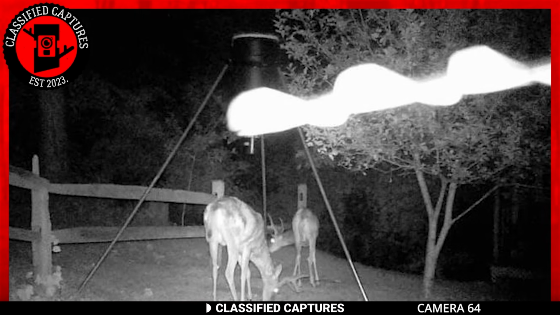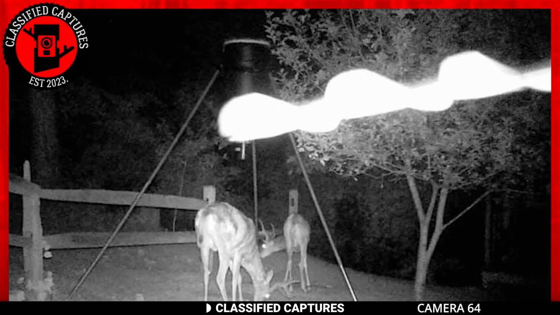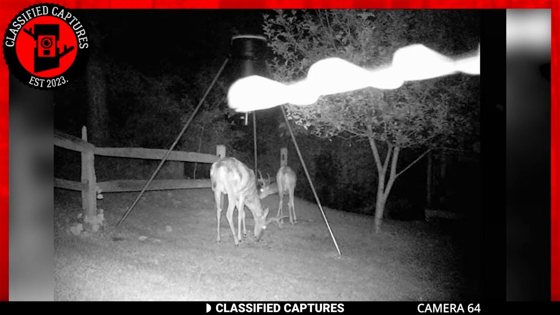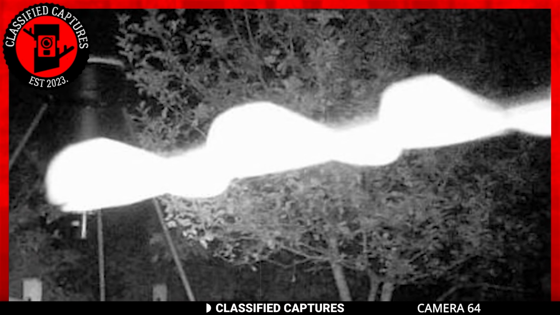The real kicker? Despite various sightings, no one has been able to identify or capture one of these beings. What's intriguing is that they consistently appear on trail cameras only to vanish without leaving a trace. Certain skeptics suggest it might be a falling leaf or feather, but let's be honest, it looks nothing like either.